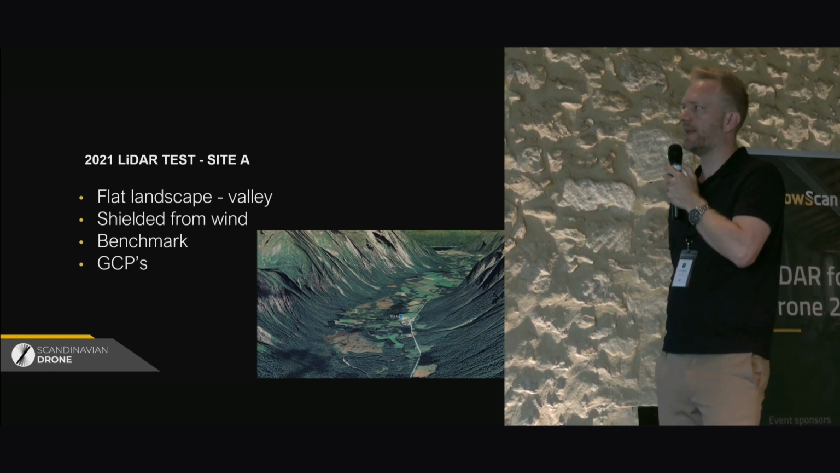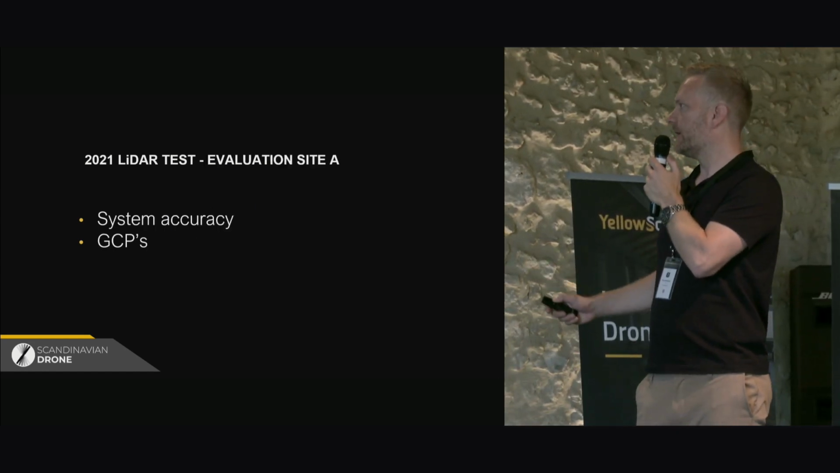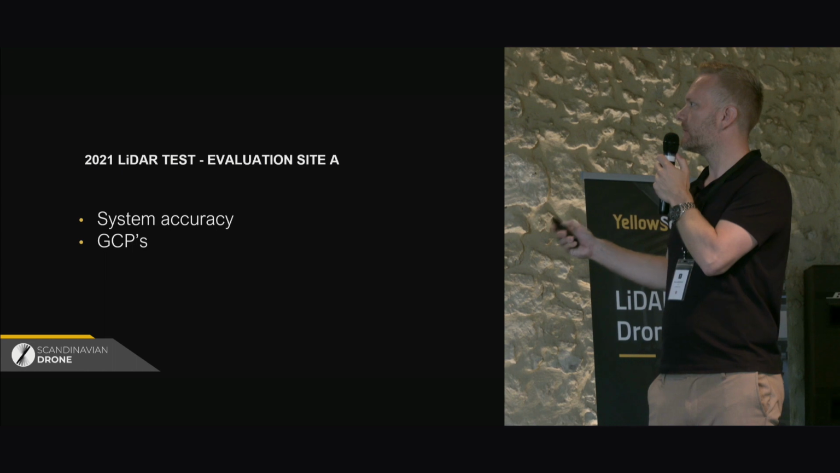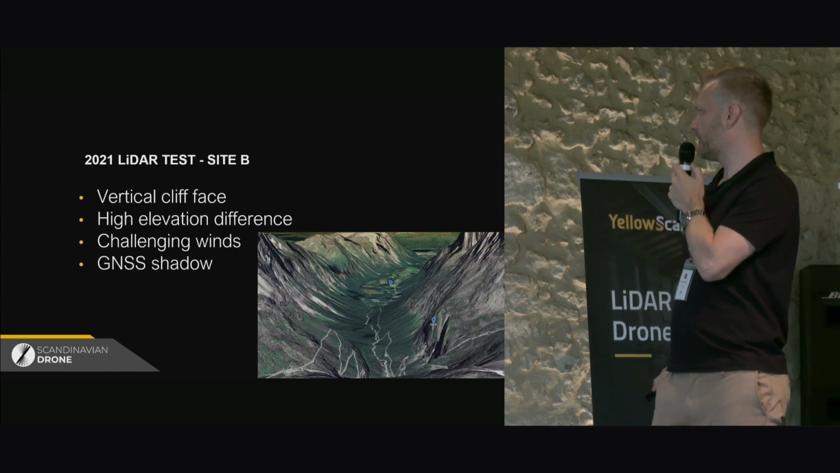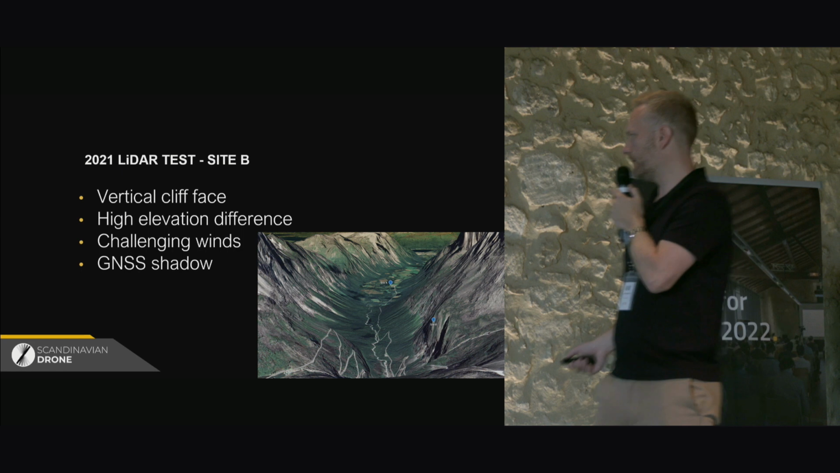They also placed the GCPs down here that can be used as a reference, and also to adjust the point clouds.